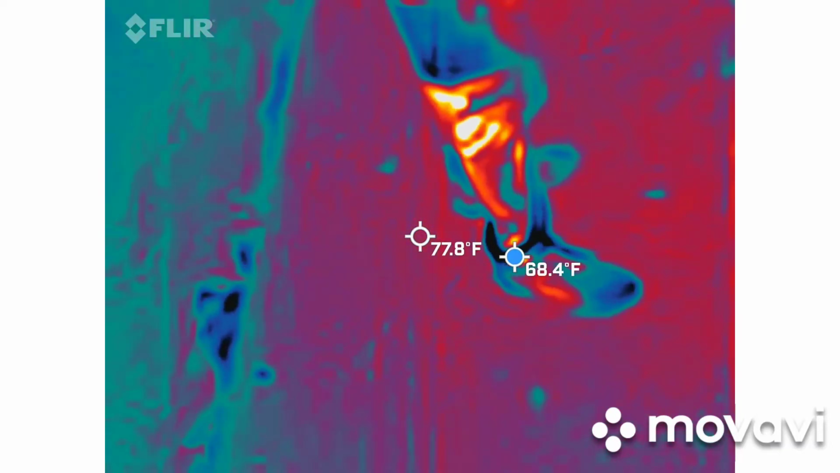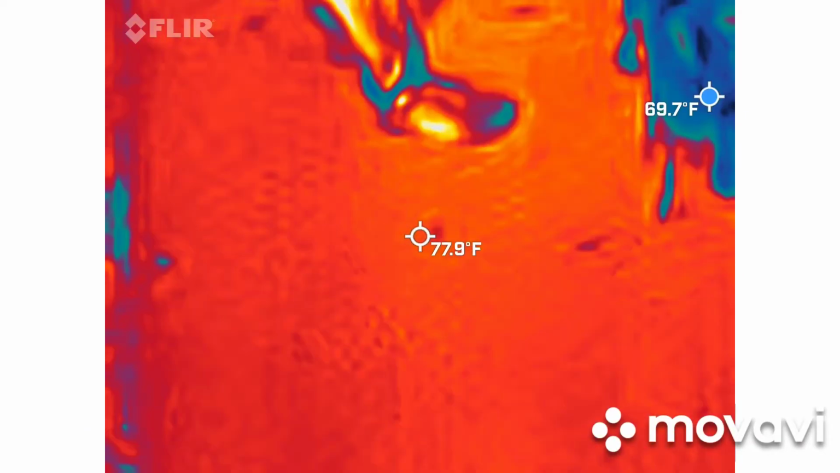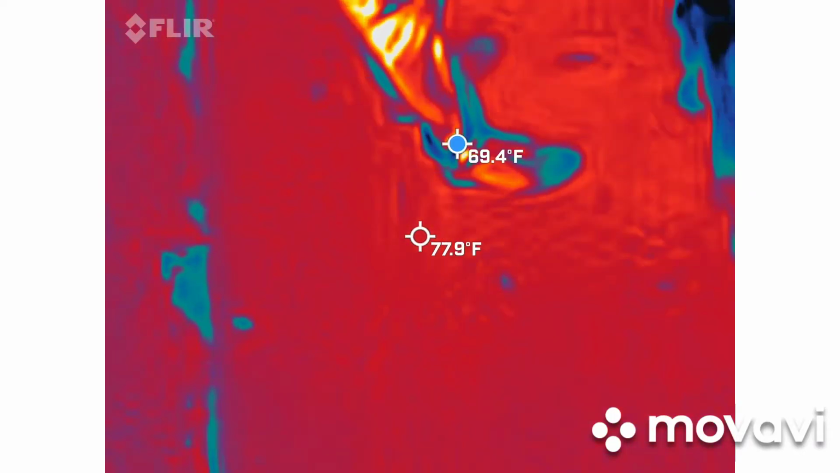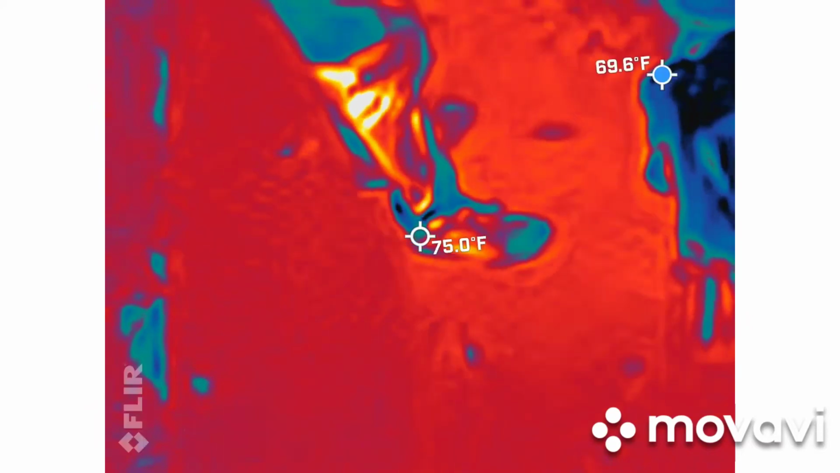Anything above 2.5 on your big number, I'm going to want to know what it is so we can try to debunk what's actually happening. The bottom number gives us ambient temperature. If Rich finds something on his camera, you and I will be able to debunk it or prove it rather quickly with this probe at the top. That's automatically going to stay on.